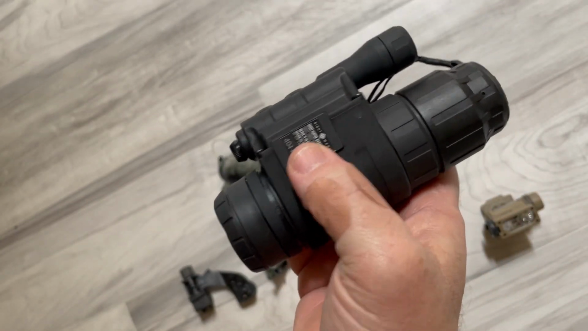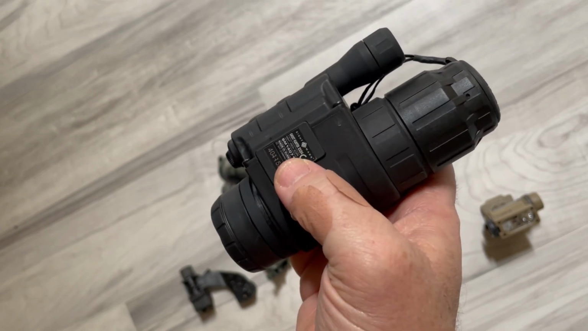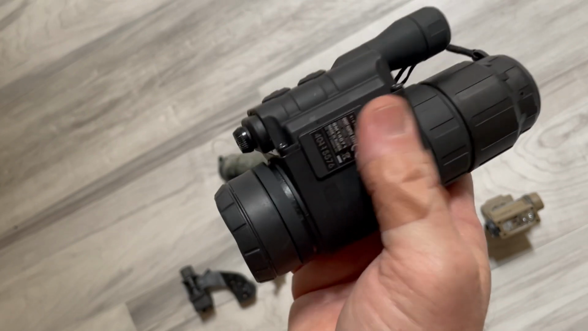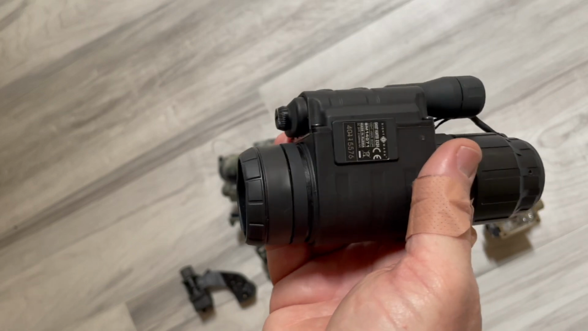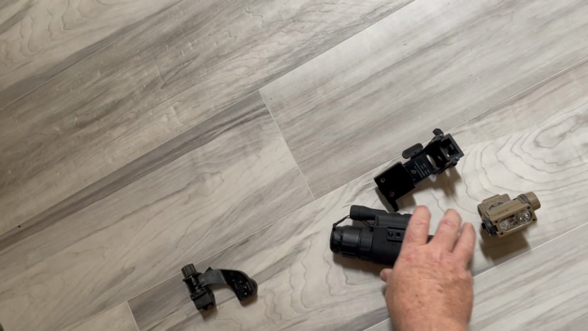The batteries have been in here, I don't know, I think I bought this 3 years ago, 5 years ago. It's been a while, but the batteries have never been changed. I think they're lithiums, but they've never been changed. So let's go down here and look at our other guy.